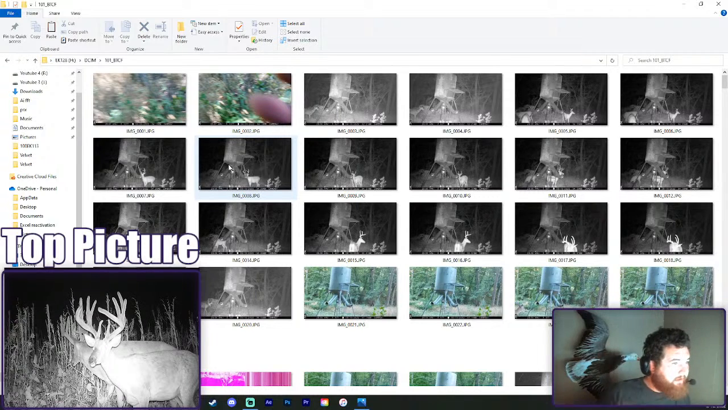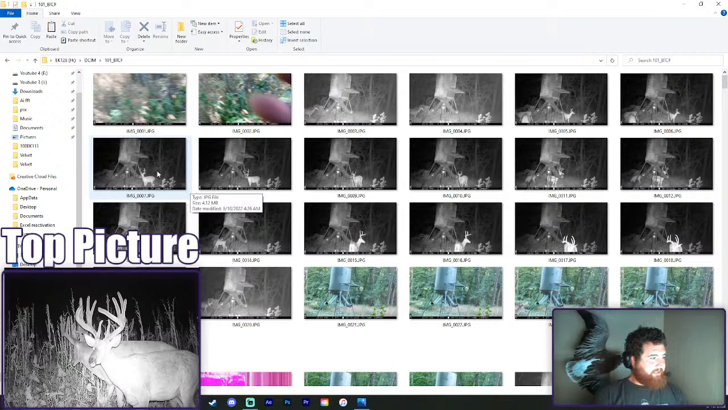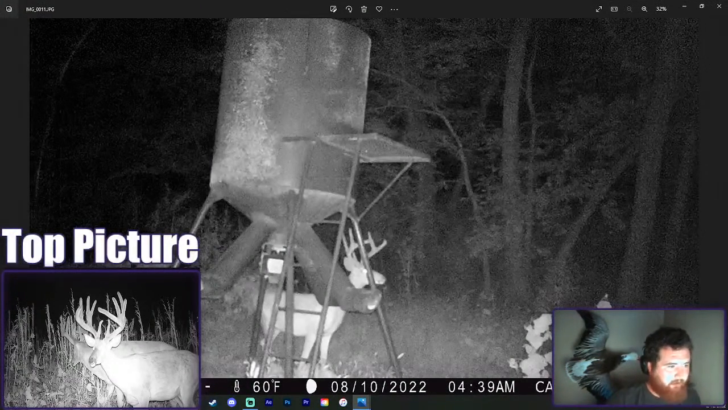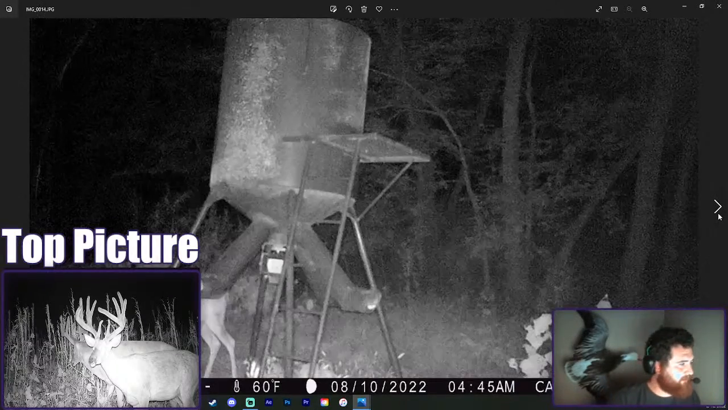Okay, what do we got here? Ooh, okay. This could be a big one. Buckle up your seatbelt. This is Deerfields. This has always been a really good producer early season. It's a little clover plot, like a half-acre, three-quarter acre clover plot in the middle of a big alfalfa field, a big cornfield, milo, beans. The farmer's got everything planted all around this field. It's just a little tiny secluded field. We've shot tons of deer here over the years.